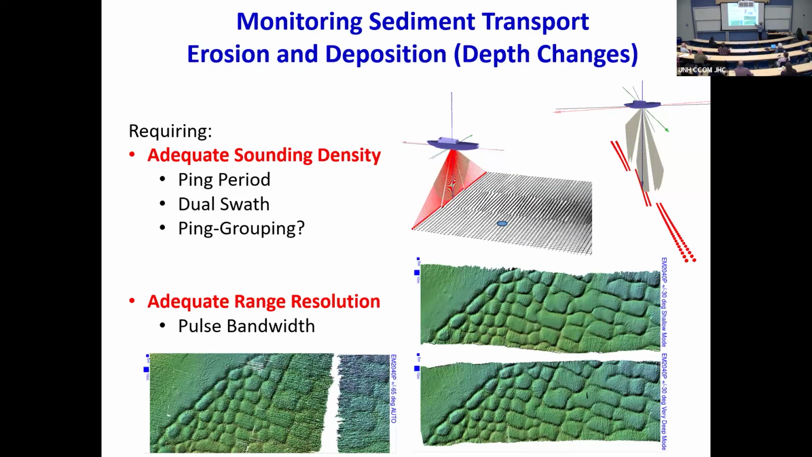The other thing is, when you're deep, generally your systems go to much narrower bandwidth, poorer range resolution, just to track. So you can see the big dunes, but you can't see the detail.